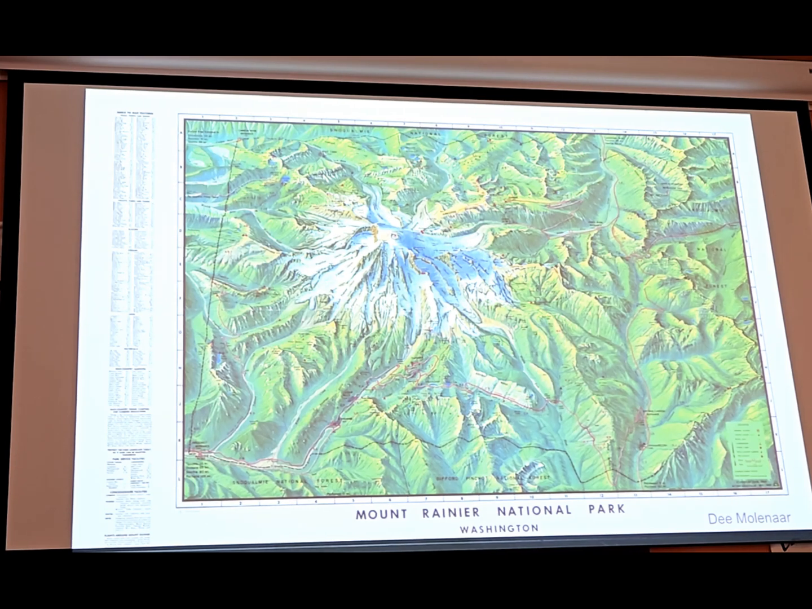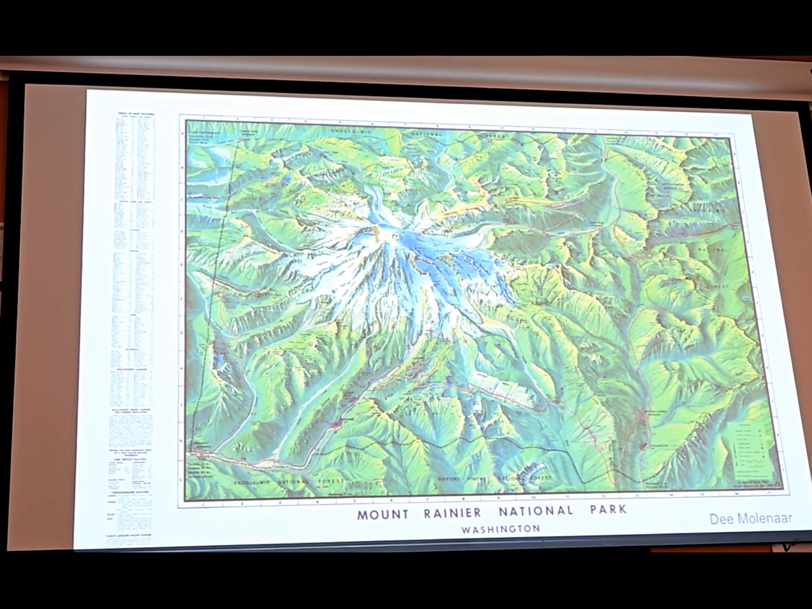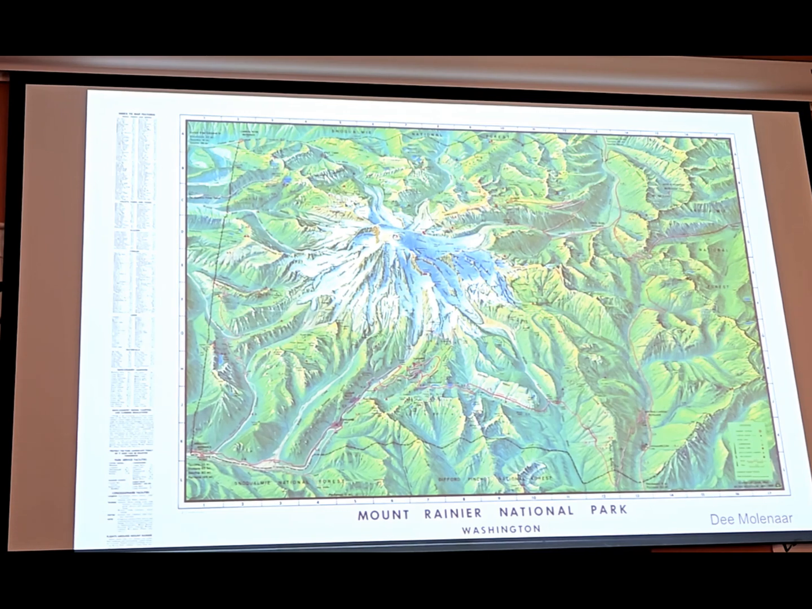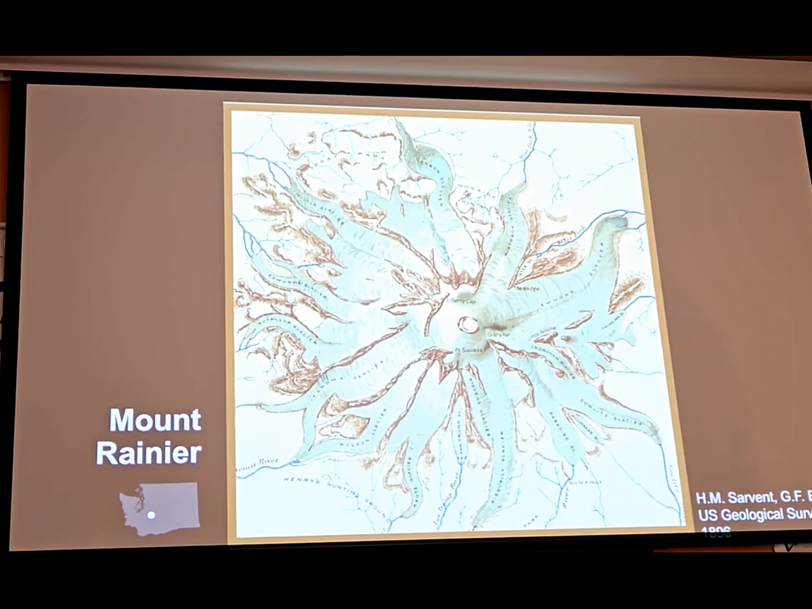This one's one of my favorites though. This is basically a map painting by geologist, artist, cartographer, mountaineer extraordinaire, D. Molenaar. And if you don't know about D, look him up. Fascinating human being. I've got a couple more images from him in this presentation, but this is actually an 1896 USGS map of Tahoma's glaciers. Does a really good job of displaying them.